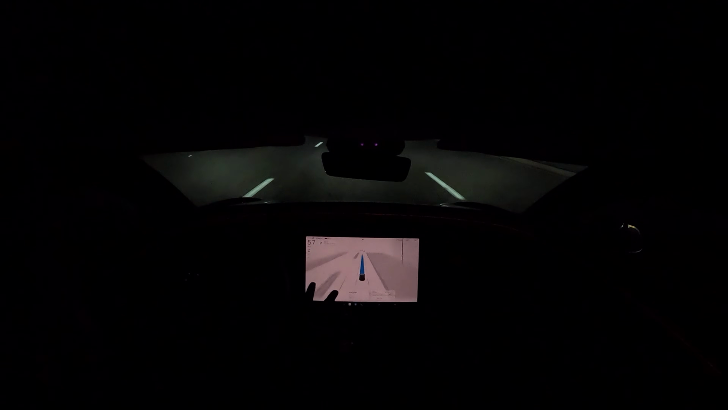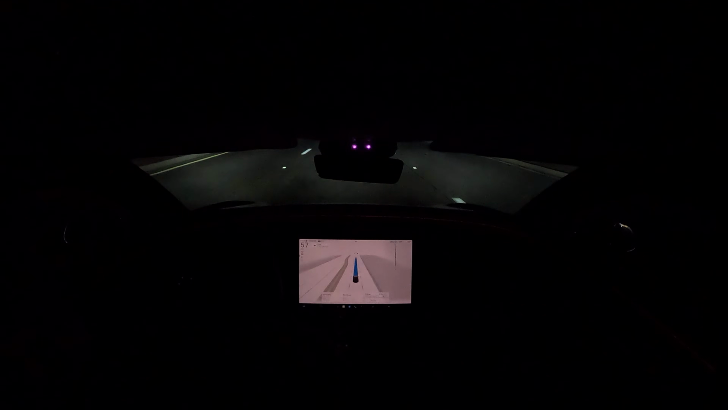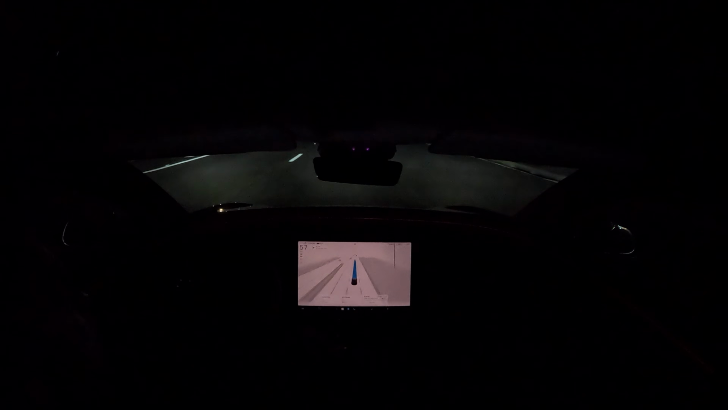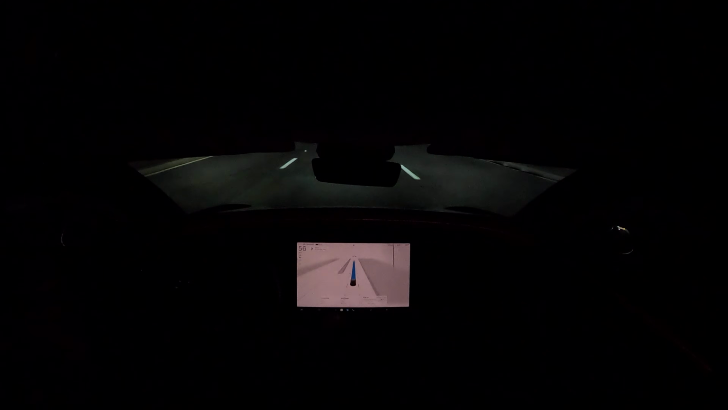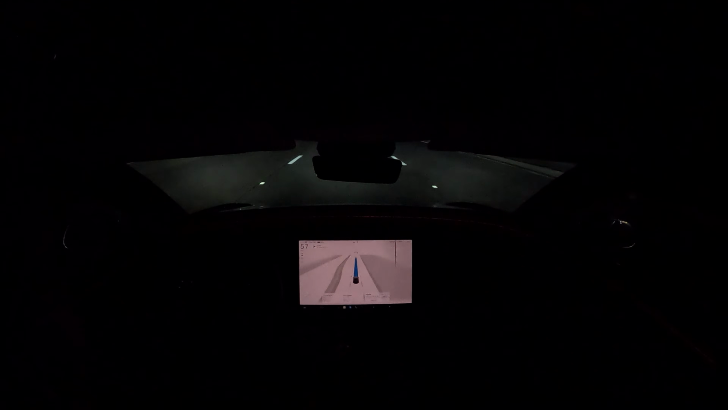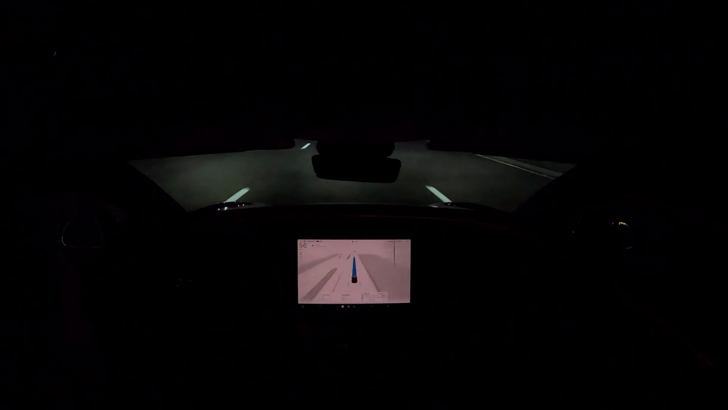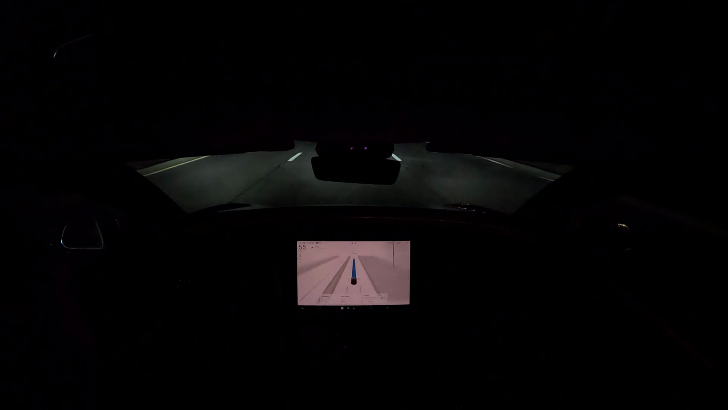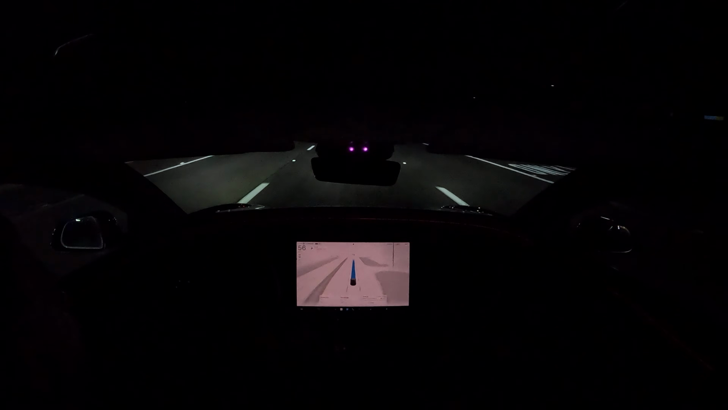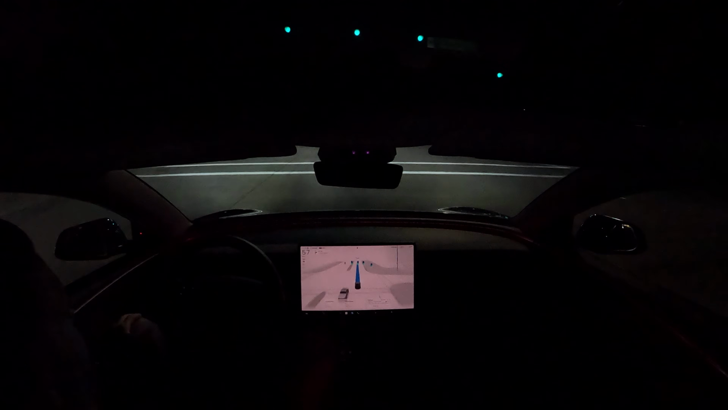If you're wondering about FSD night driving as opposed to day driving, I will say that it does make more mistakes at night compared to day driving. The system's not perfect, so it's important that you are aware of your environment and ready to take control if you need to. With that being said, I have a very high level of trust in the technology. I feel very comfortable, but I do feel prepared to take over if I need to take over.